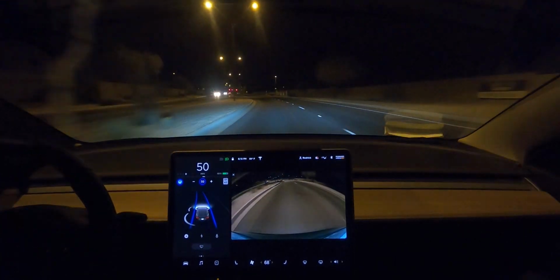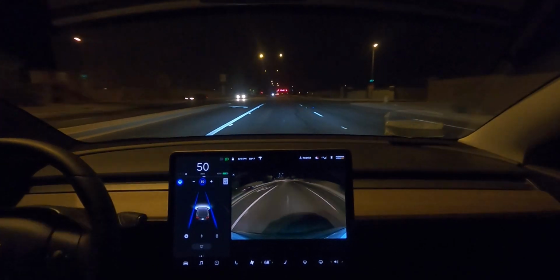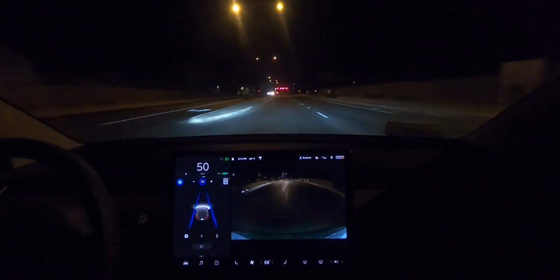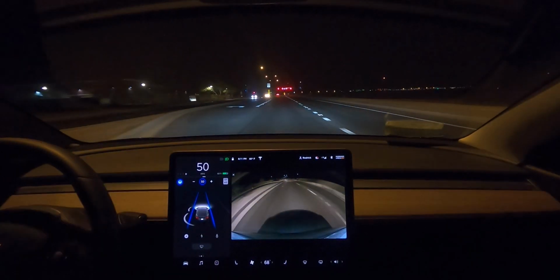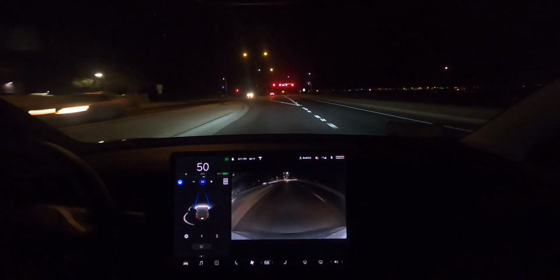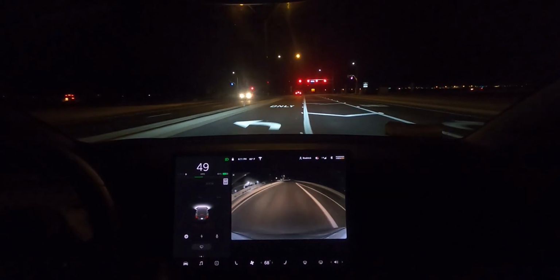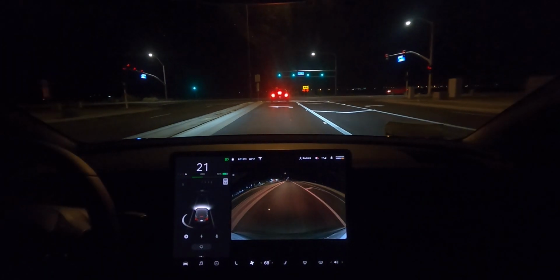Now we got a stoplight coming up. Alright, so there we have it, you guys. Stop sign warnings don't really work, usually. Yeah, there's one here. Okay, perfect. It actually took that turn. But yeah, what do you guys think of the drive? I gotta figure out where I'm going.